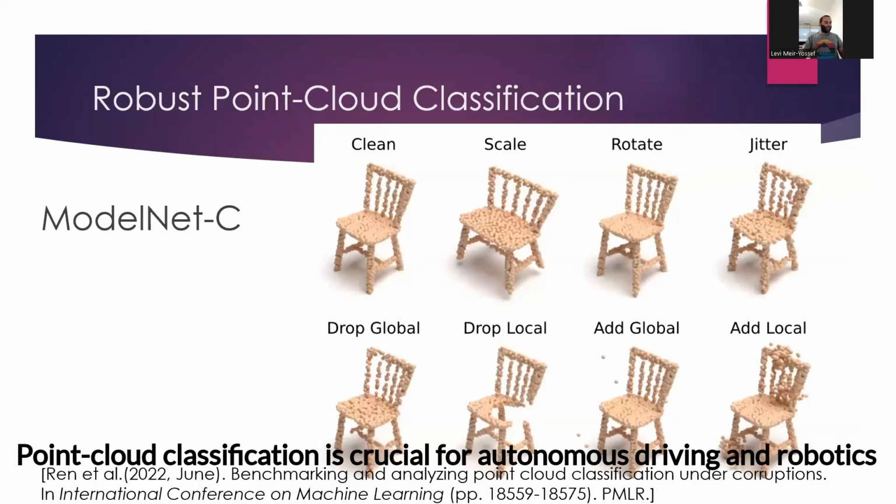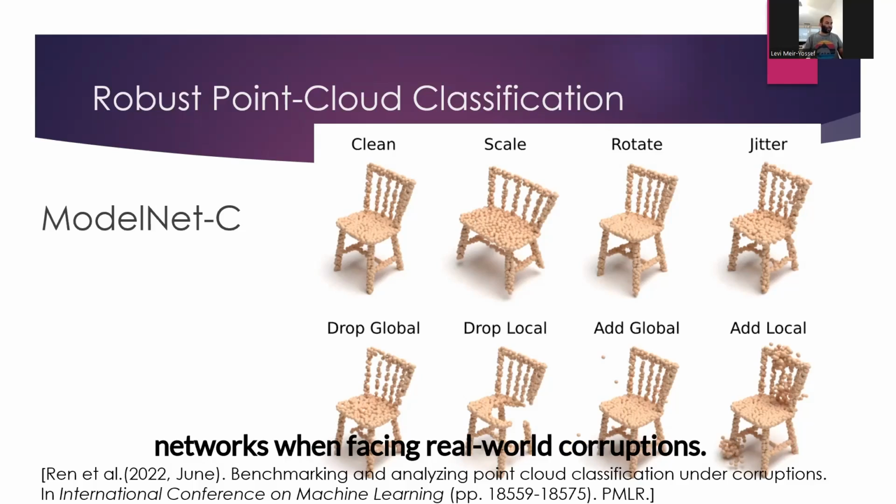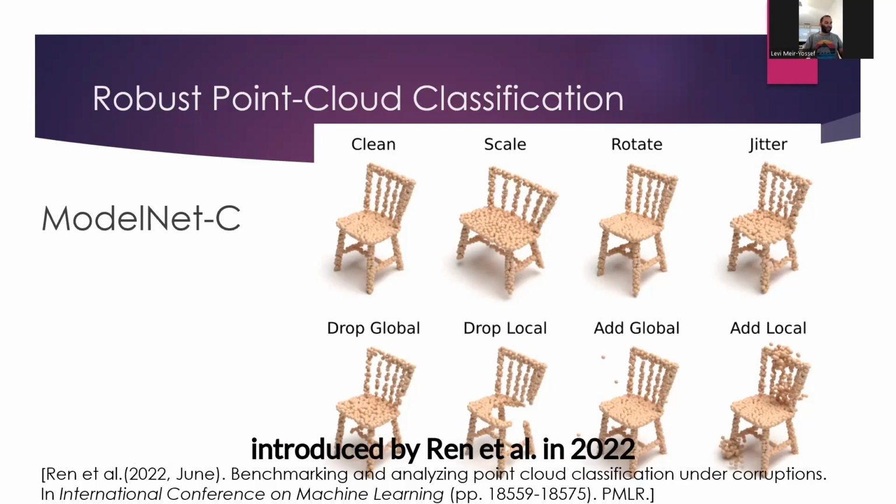Point cloud classification is crucial for autonomous driving and robotics. Our research aims to improve the resilience of point cloud classification networks when facing real-world corruptions. To accomplish this, we conducted our study on the ModelNet-C dataset introduced by Ren et al.